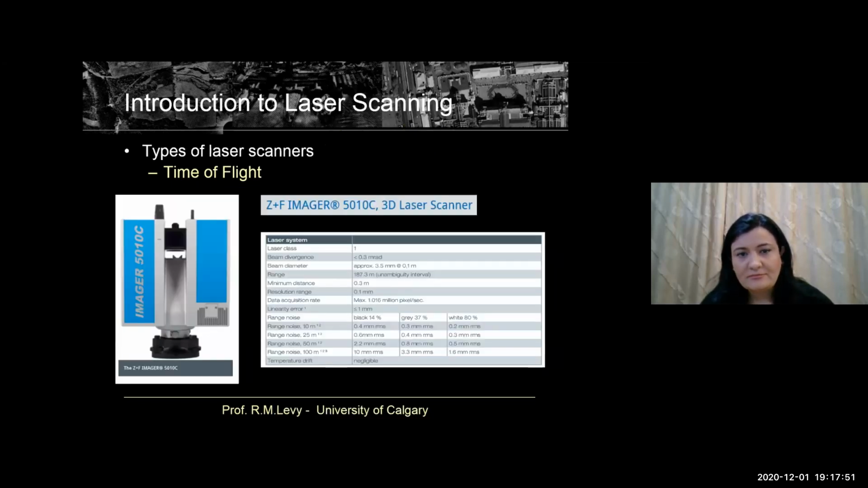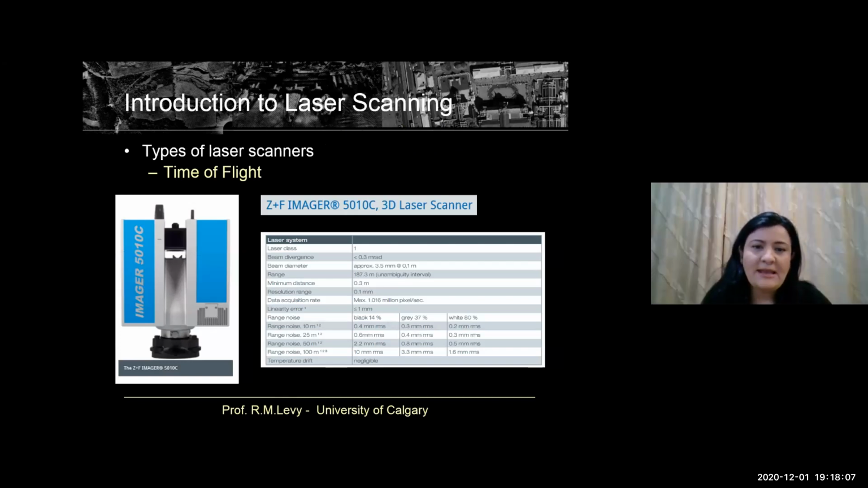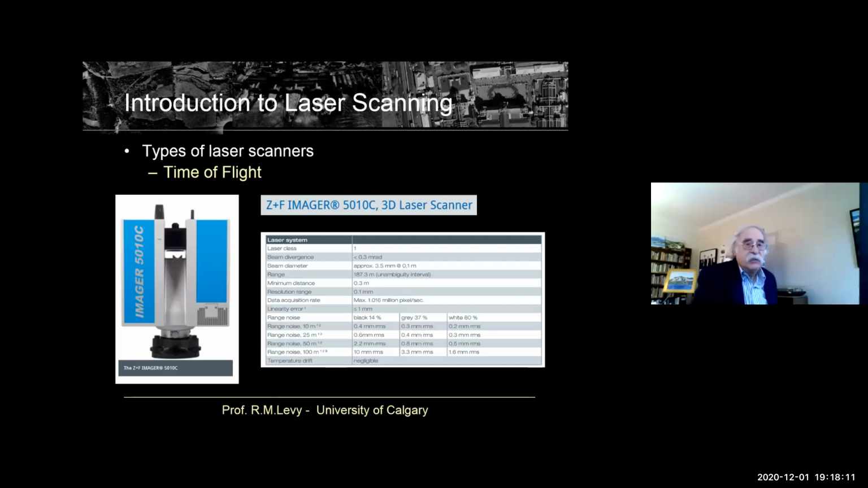This is another laser scanner. This is a very expensive scanner, one of the best you can buy. And like all laser scanners, it includes a camera in addition to the scanner. This is one of the expensive ones. Very expensive.